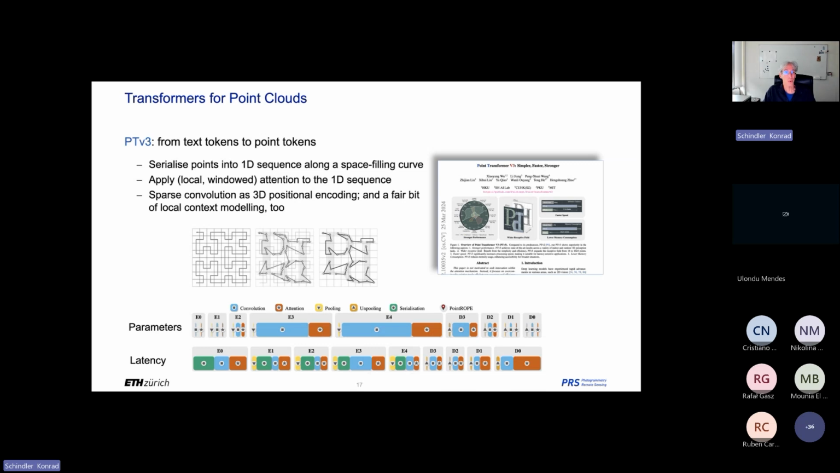If you look at the Point Transformer V3 and you dissect it, which we did at some point, at the bottom you see the parameter count. And if you look at it, the blue boxes are bigger than the orange boxes. What this means is convolution. These convolution layers, which supposedly are only the positional encoding, actually have more parameters than the entire transformer part. So the point transformer is actually not really a point transformer.